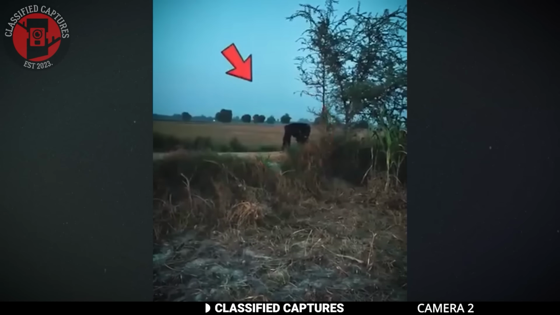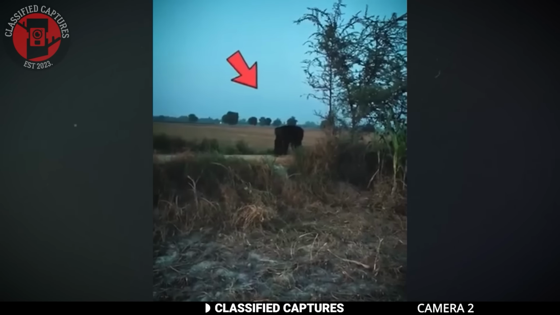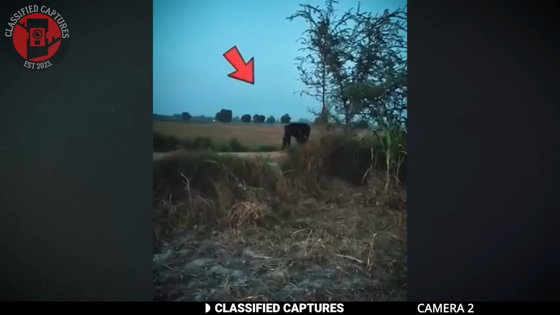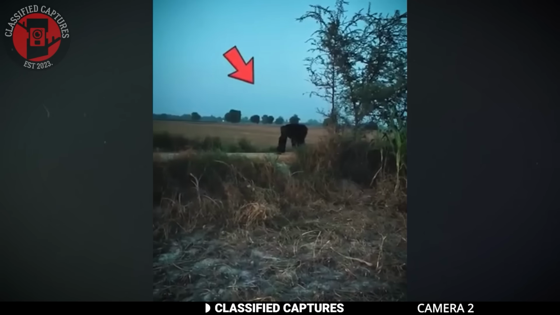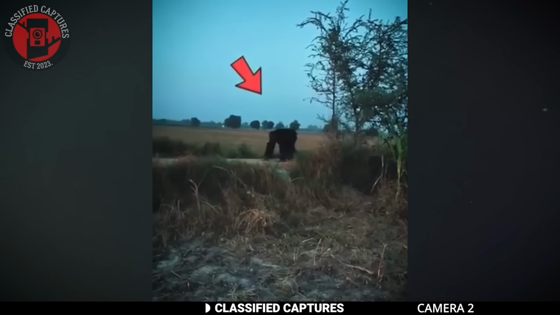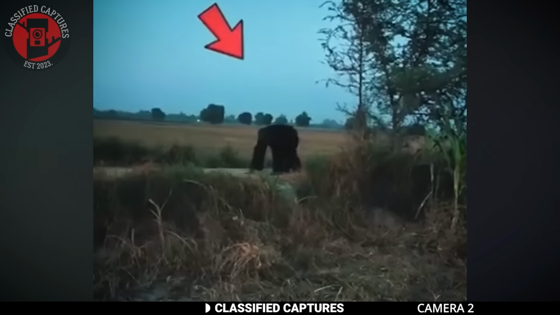It appeared to be walking on all fours, which would make you think bear, right? But its limbs were unusually long, not at all like the stocky build of a bear. And its head looked more like a Bigfoot than anything else, but as we all know, Bigfoot is said to be bipedal, walking upright on two legs. So what was this thing doing crawling around on all fours?